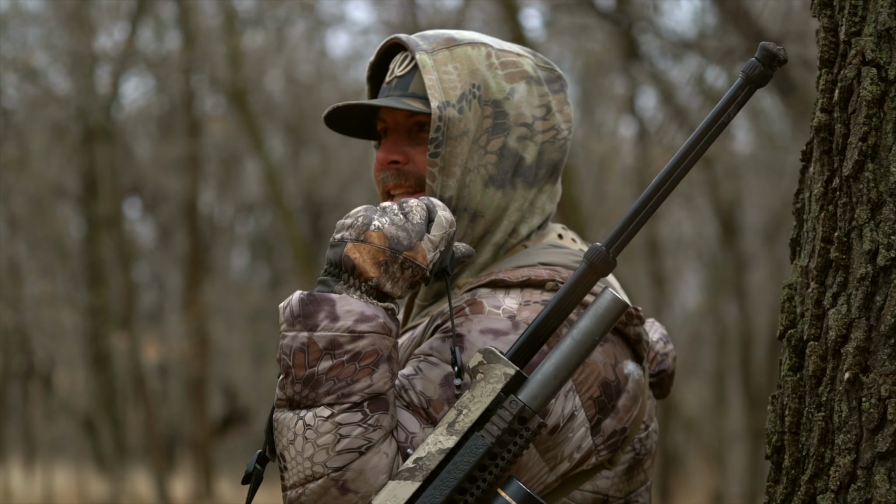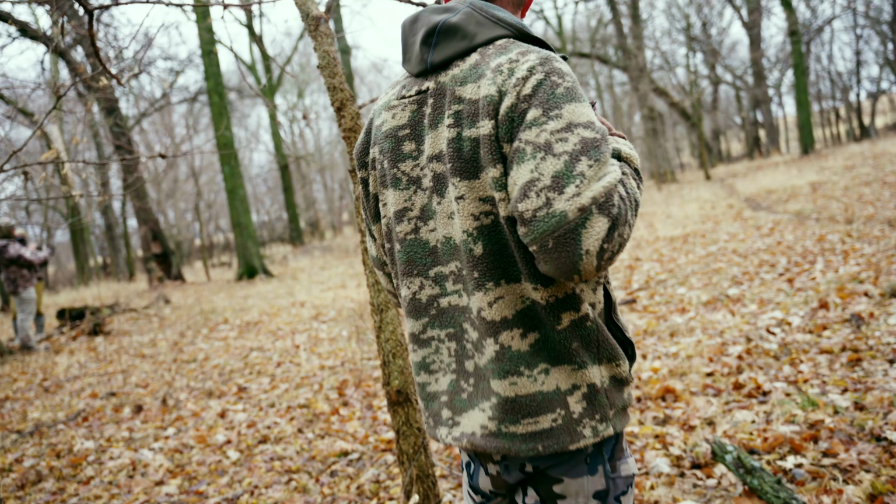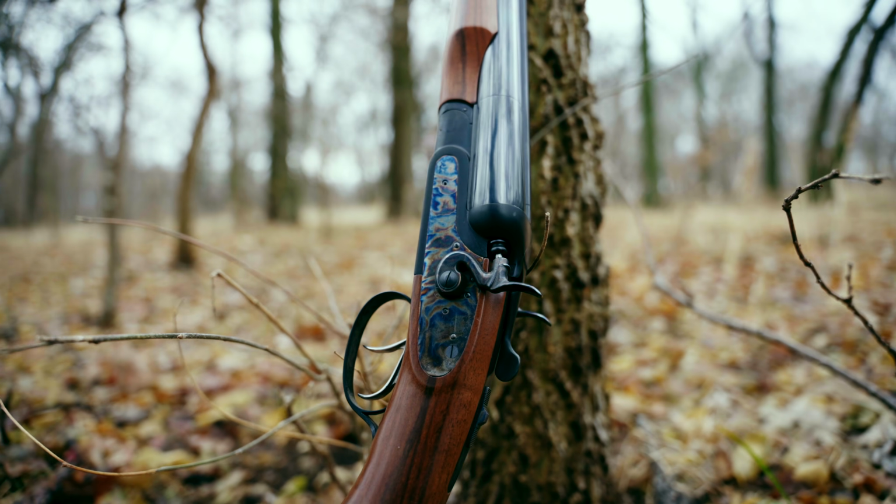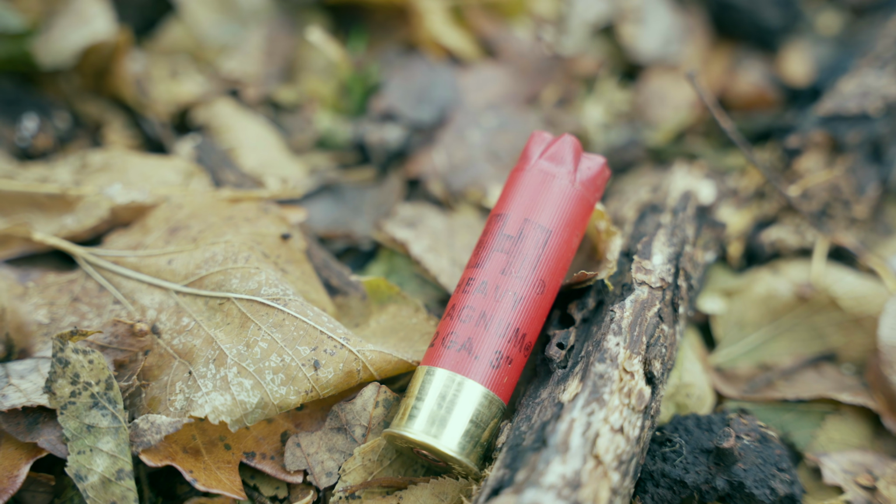We got dead raccoons laying everywhere. This thing kicks. Oh man. Hey, that's why you don't shoot a double barrel, you shoot a semi-auto. I got surrounded by raccoons and I felt like I was at the OK Corral with a stagecoach gun. And them Hornady BBs are beating up my shoulder. That gun don't probably weigh about 3 pounds, you think? It's fun though, it's exciting.